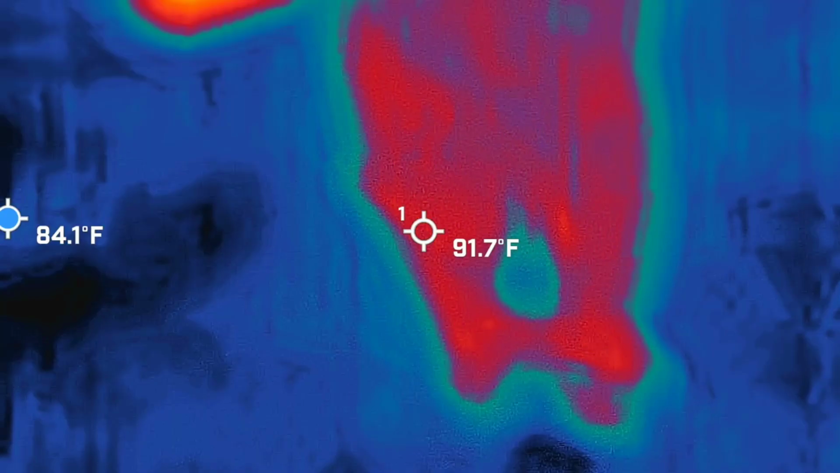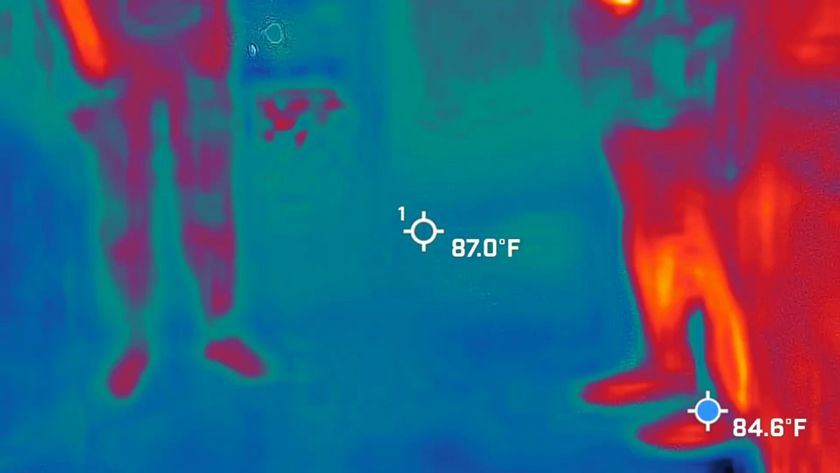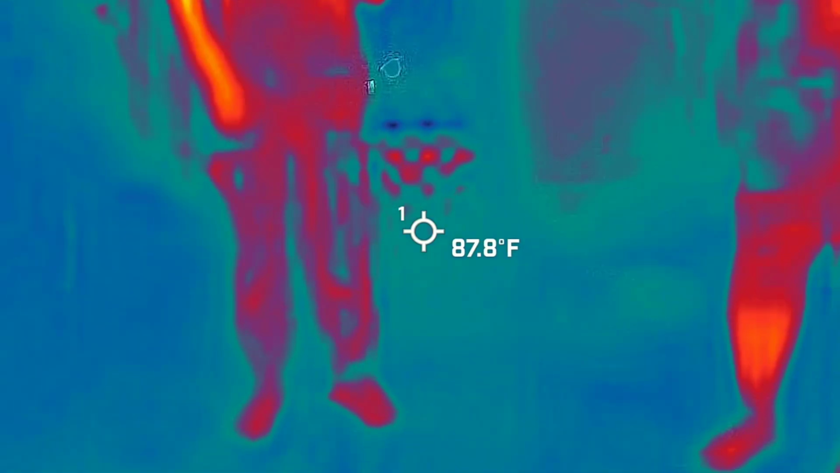But we are going to exit the same way we came in, and then we're going to go up and around the corner. For those of you with video cameras, if you want to keep them running, that's fine because we're going to get out of the way.